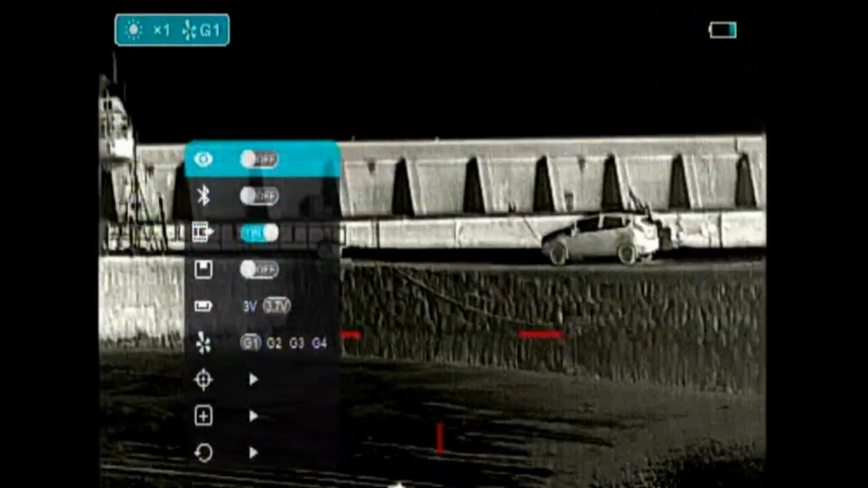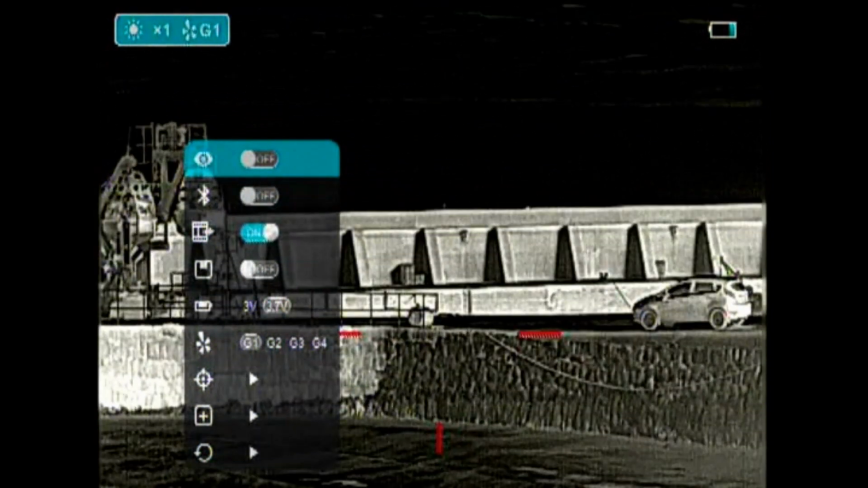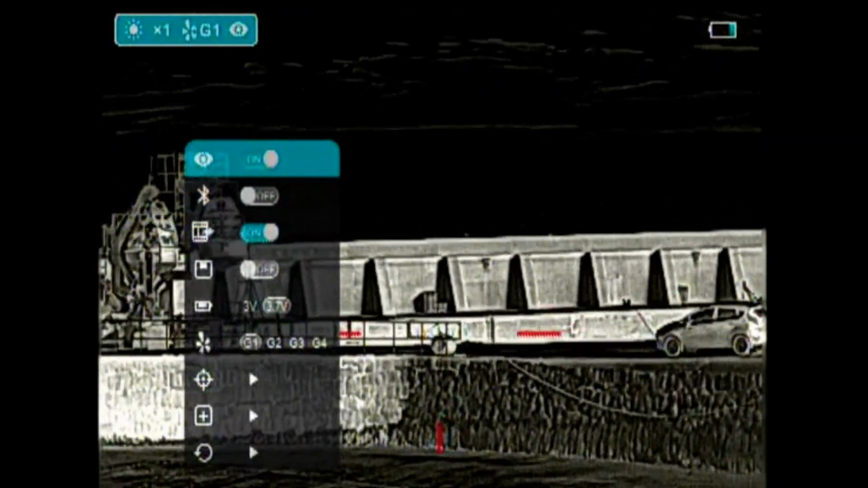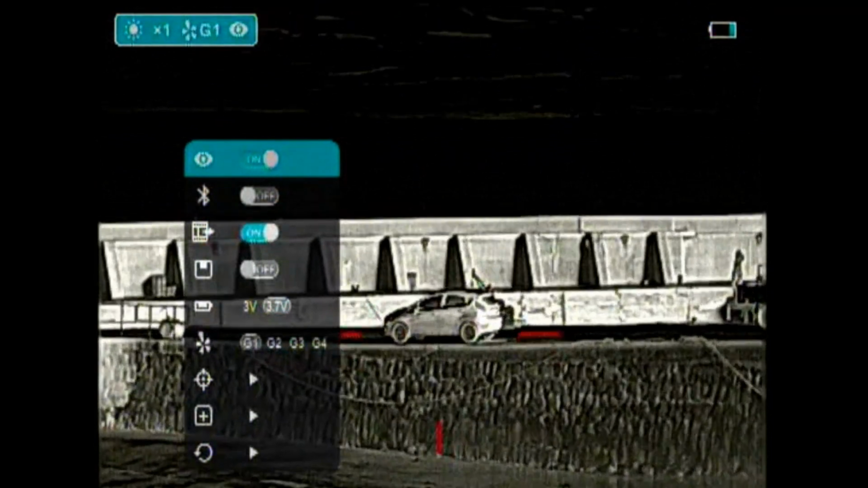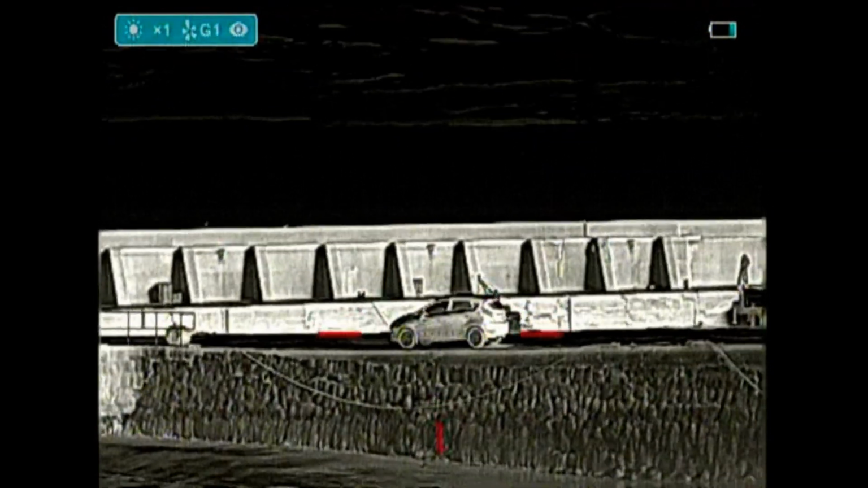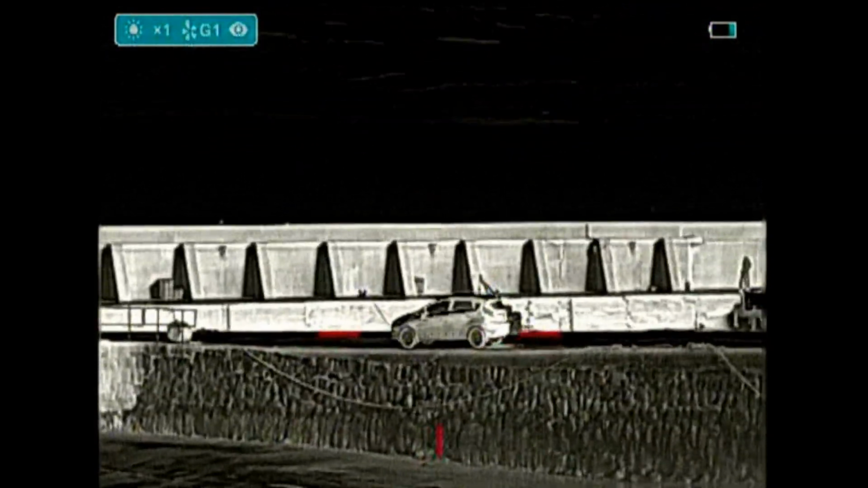This ultra clear mode, I'll just pop it on for a second. Makes no difference right now, but apparently in adverse weather, in fog, etc., when thermal dies, that ultra clear mode is amazing. According to Bruce, he said it was as if the net curtains had been opened and suddenly he could see again. So that's one thing these SAIM thermal images are very good at.